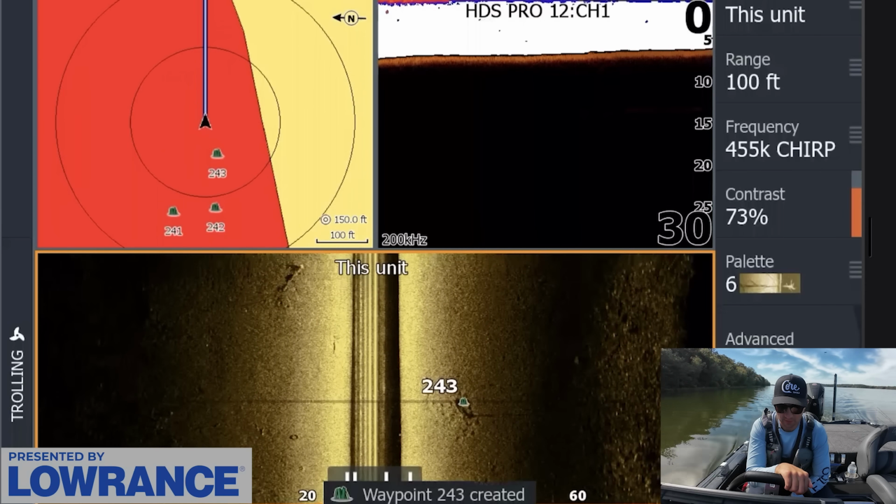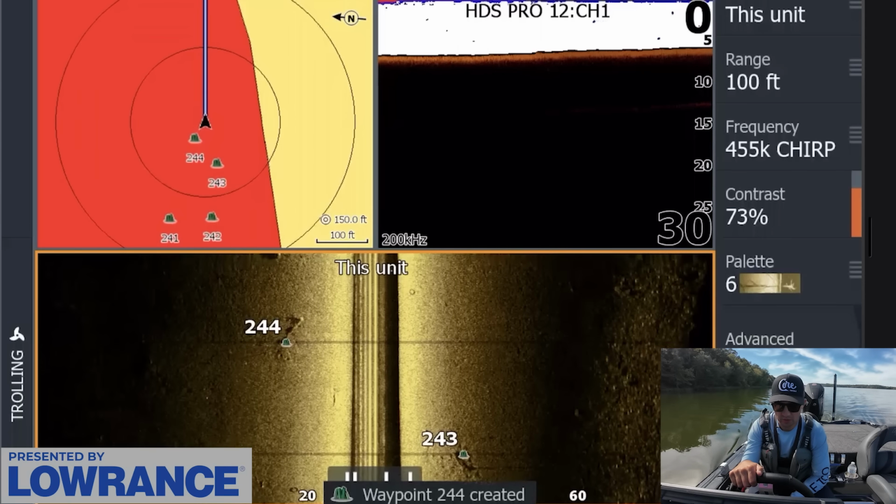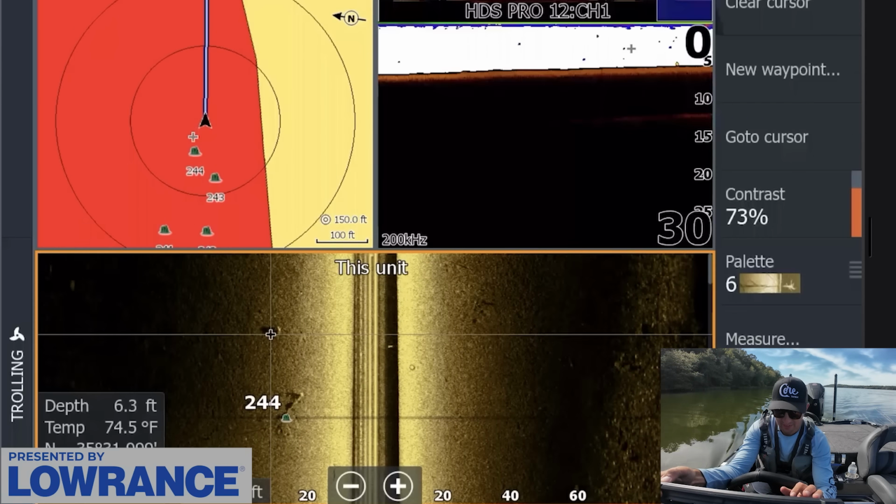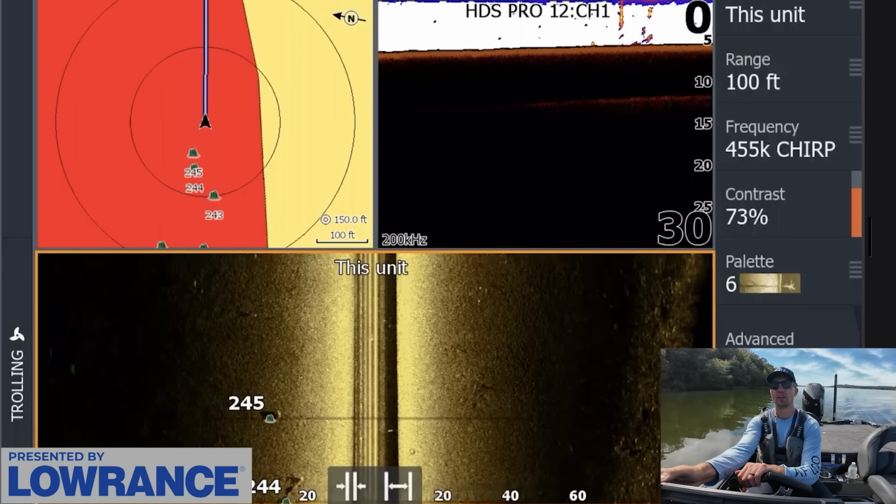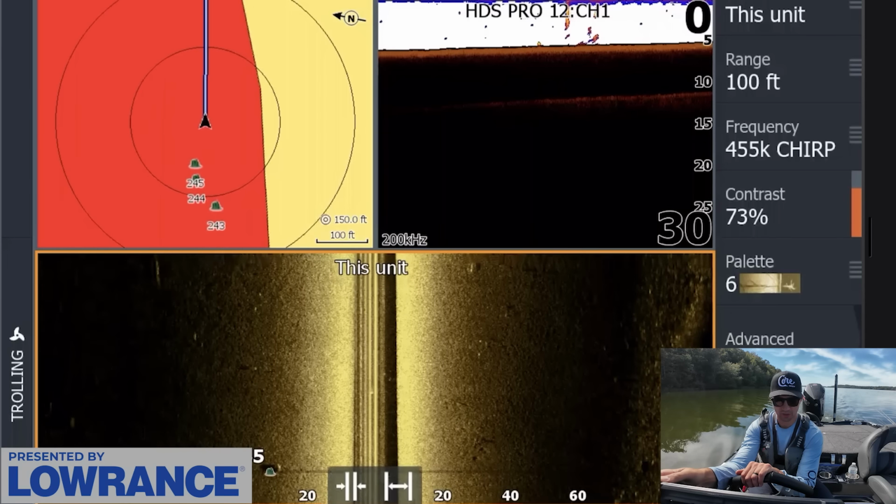There's a lot more laydowns. You can see we're getting into a little zone, and it is good to have a decent amount of cover to target, because if you have to go 100 yards between pieces of cover, that's not always the best either. So it's nice to have a little wad right here of cover that guys have probably dropped in the lake. Some of it might be naturally occurring, I don't know.